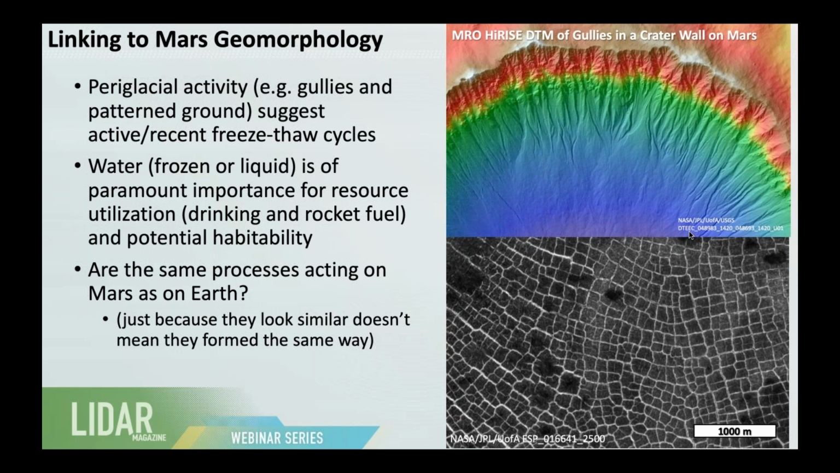And so linking back to Mars geomorphology, the two images that you see here on the right are actually Mars data. If you picture in your mind what you just saw from the Polaris data, all those gully systems operating in an impact crater, this is what we see on Mars. And so all of these systems, or most of these systems, are clearly fluvially related, which means running liquid water on Mars. So there are implications for habitability with that, and also resource utilization. Water tends to make really good rocket fuel.